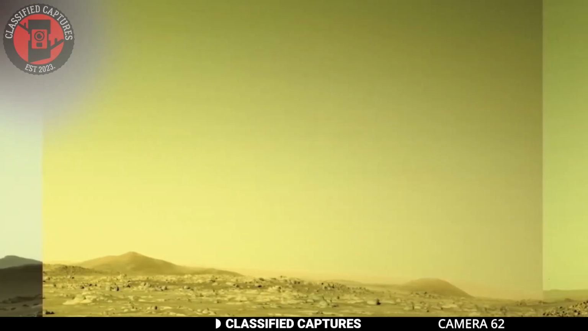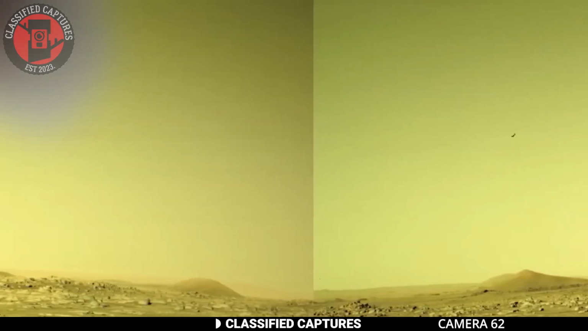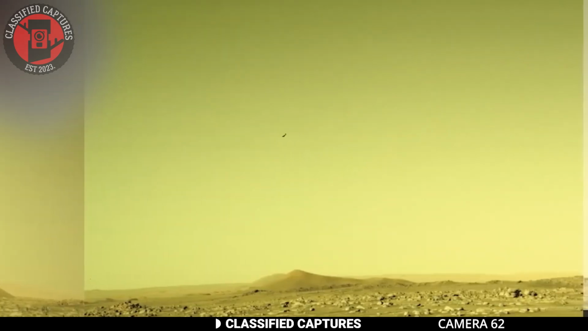More recently, in March 2021, a rover was sent to Mars to capture visual footage of the planet. While analyzing the footage, scientists noticed something in the sky that resembled a bird. To confirm their suspicions, they placed a pixelated image of a bird next to the object, and the two appeared almost identical. This discovery was particularly intriguing as it suggested that there may be avian life on the planet.